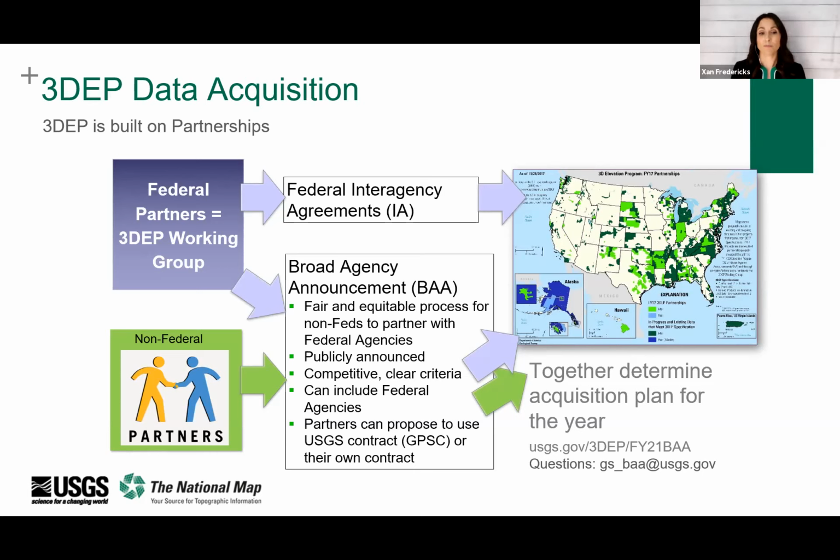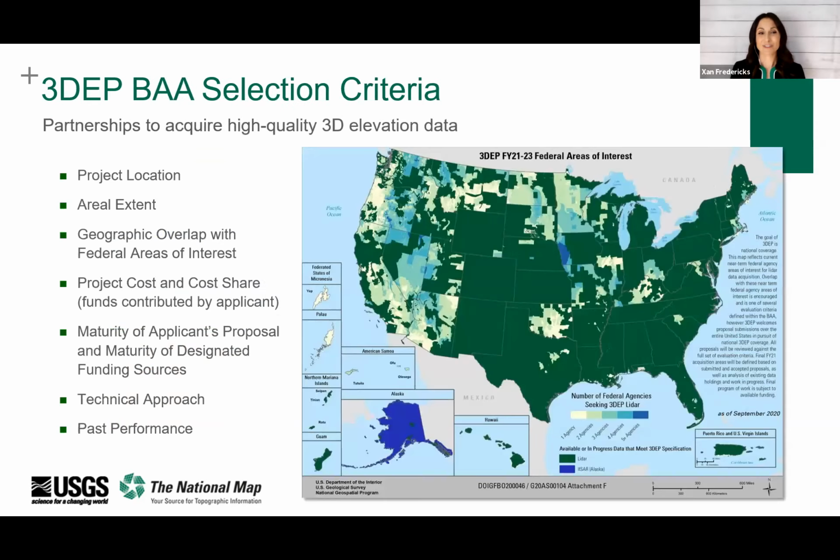Now, the FY21 BAA awards will be announced soon, as early as next week. So keep an eye on the 3DEP BAA webpage, and they'll be posted there soon. If you're curious about how projects are selected to be included in the BAA, there are quite a few considerations that are made. The federal requirements are considered to look for overlapping interests so that acquisition funds can really be prioritized.